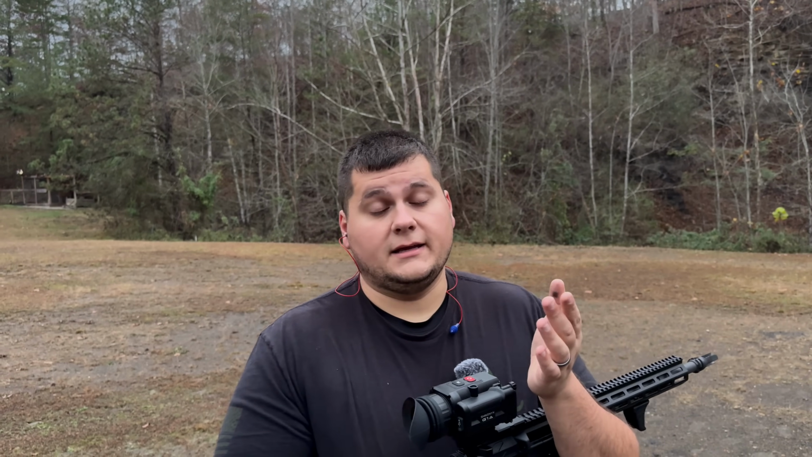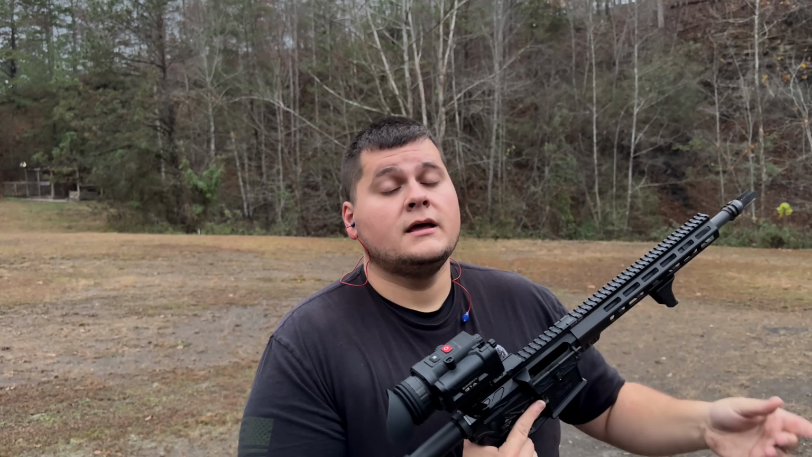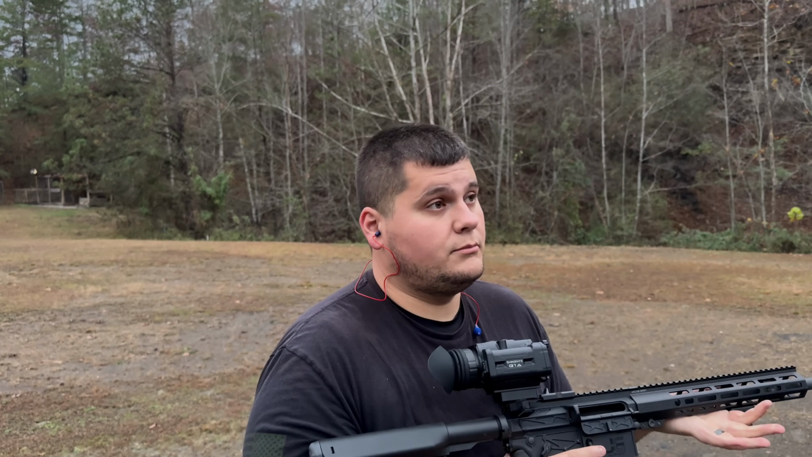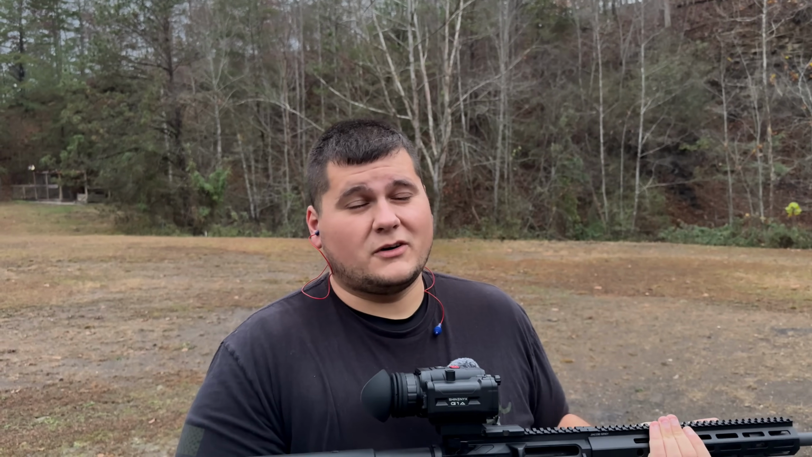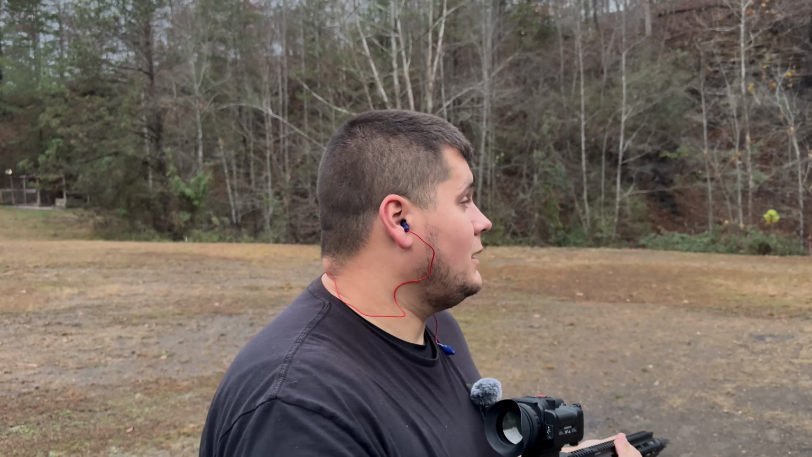So that's pretty interesting, or vice versa. You also have a zoom on this from 1 times, 2 times, and 4 times zoom, and you can also calibrate it to however brightness you like it. And you can also adjust the sharpness of the thermal and the night vision using the front 2, I guess you would call them monoculars in front, something like that, whatever it is. But that being said, it's a very nice optic and I'm liking it so far.